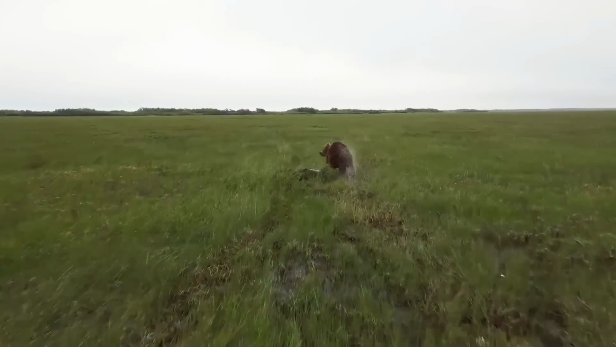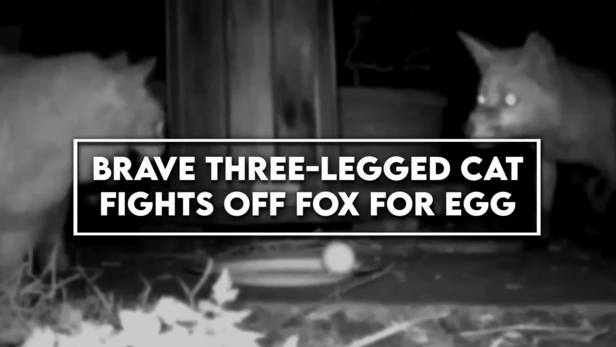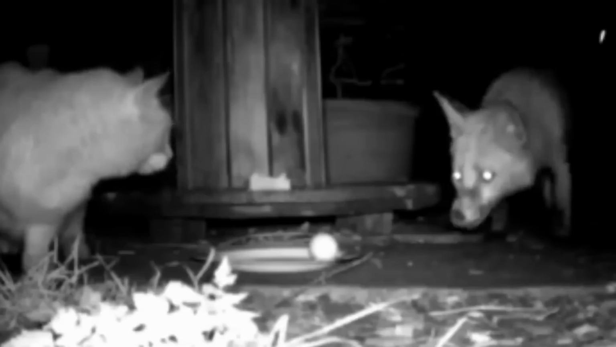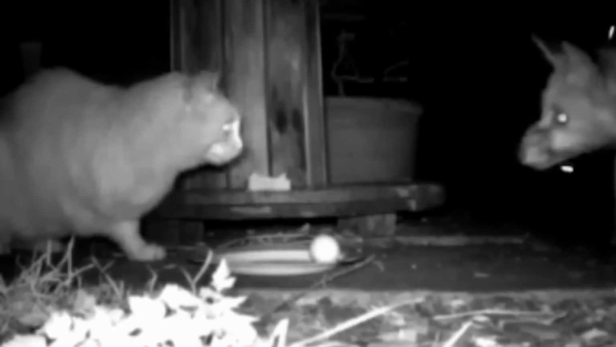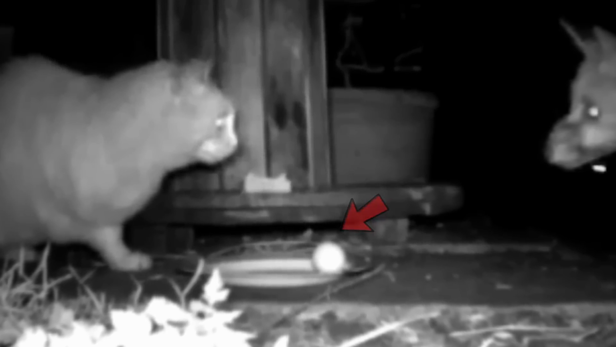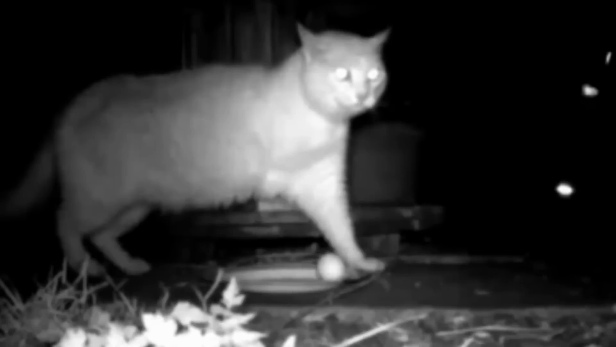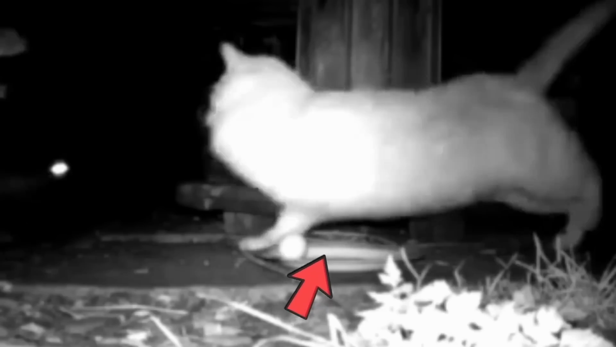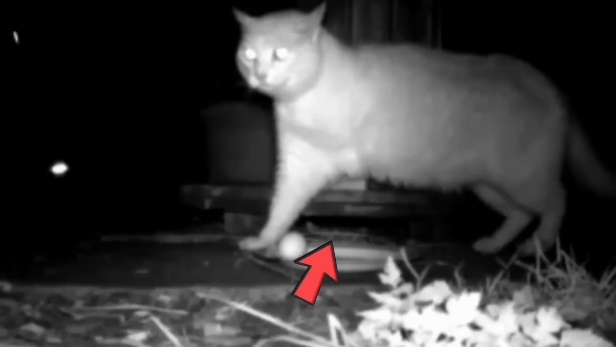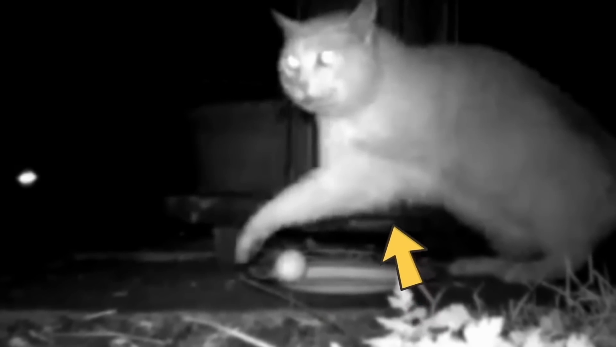11. Brave three-legged cat fights off fox for egg. This amazing video captures the moment a cat puts up a fight against a fox who's trying to steal an egg from its territory. What's even more impressive is that the cat has only 3 legs, yet it's still able to hold its own against the cunning fox. As you can see, the cat is missing one of its hind legs, which would ordinarily put it at a disadvantage in a physical altercation.